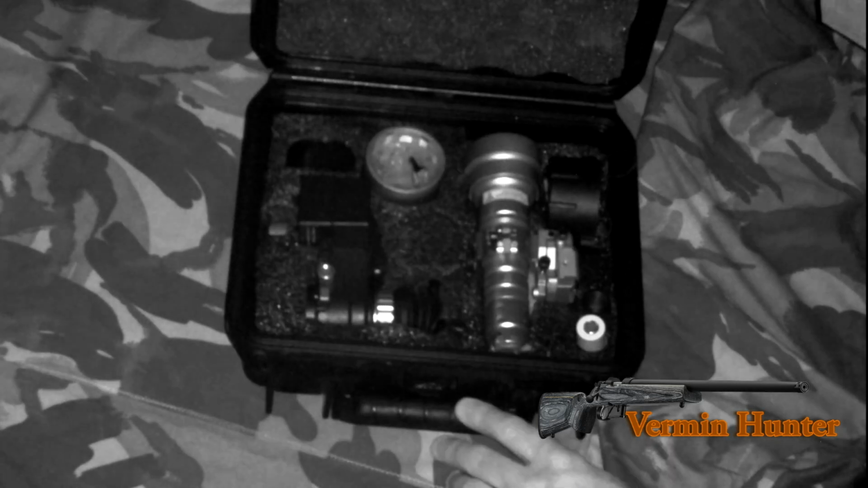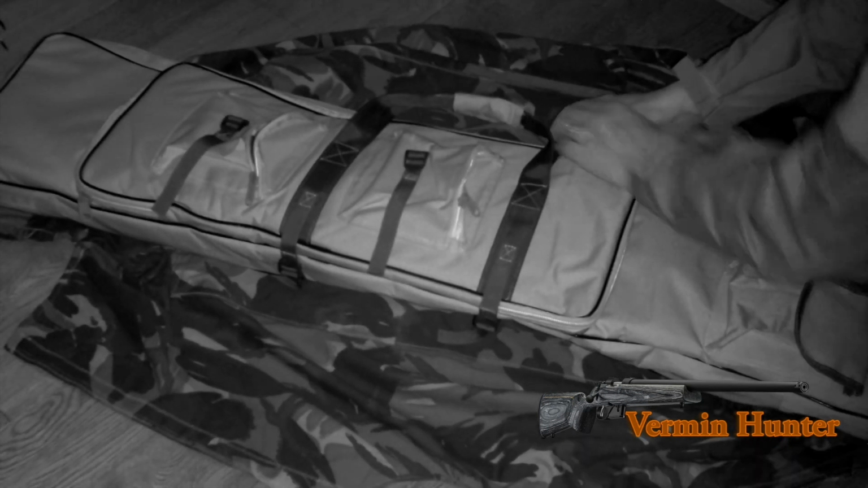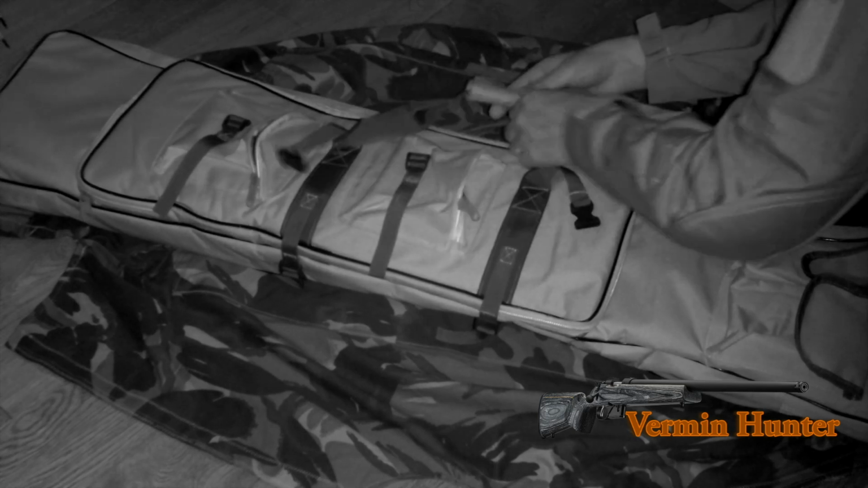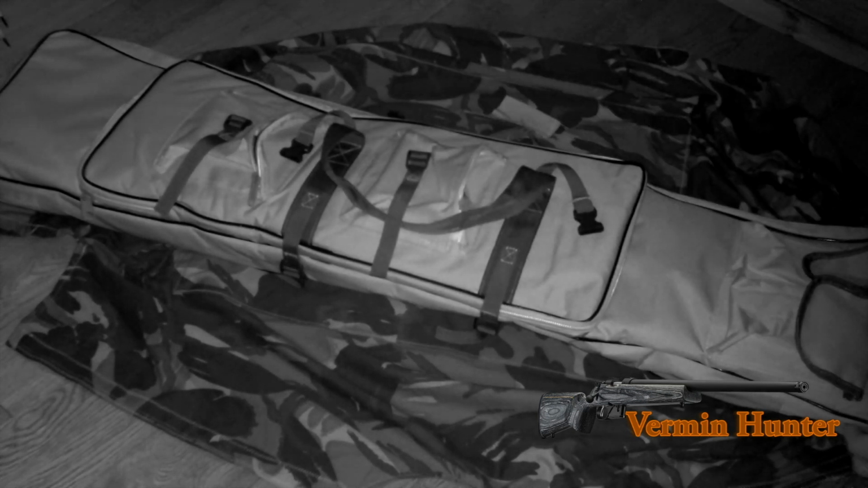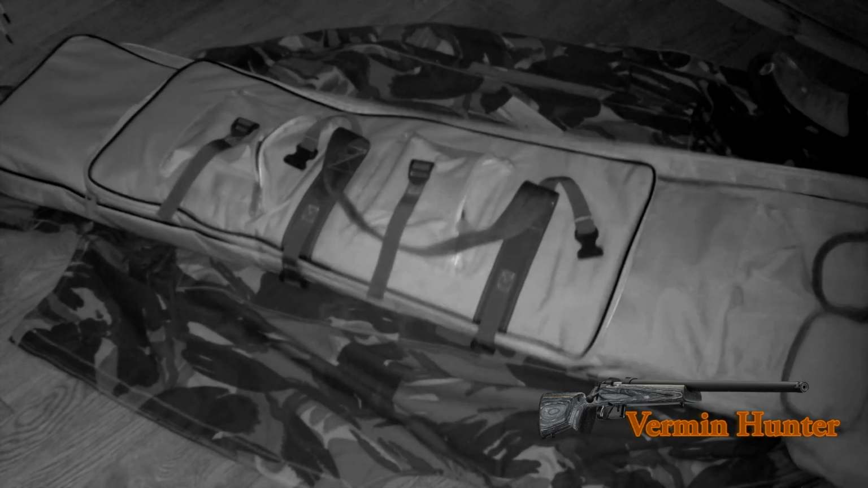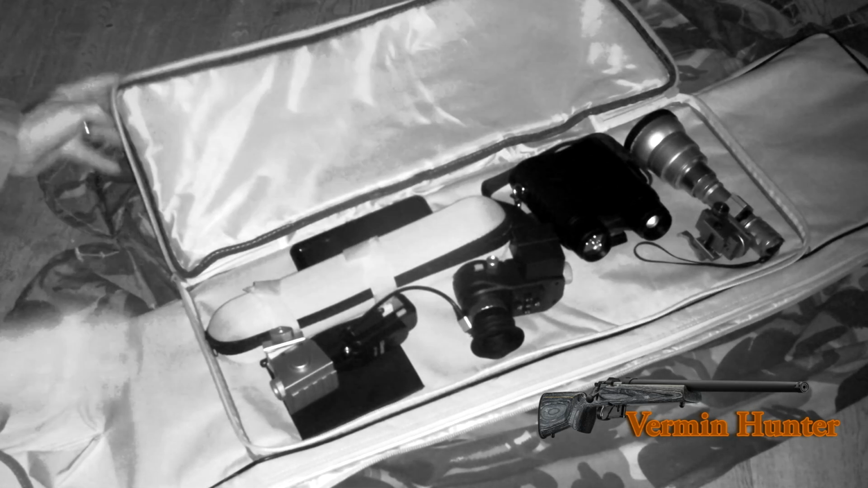And here you'll see all my night vision kit in my boxes. I've got everything nice and tidy together using shadow foam. What I find is that everything's neat and tidy, and then I move everything over and put them in my rifle bag before I go. In the rifle bag, I keep just the one IR torch I take out for the night, spare batteries.